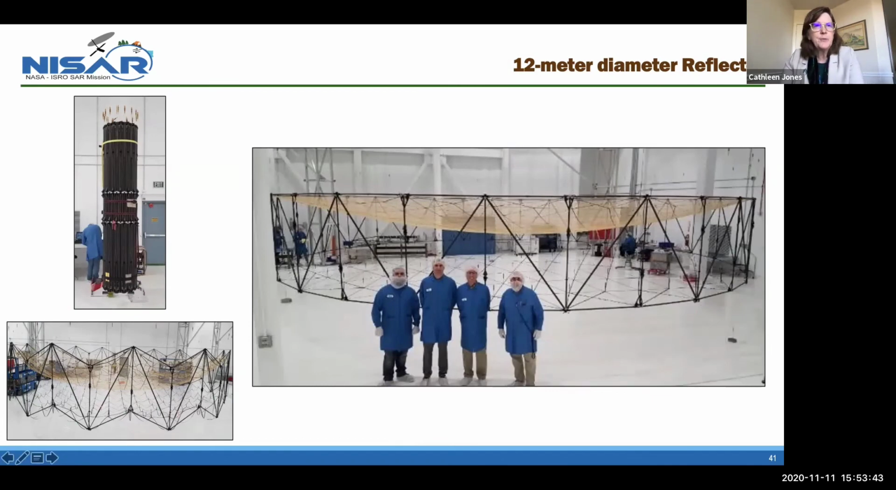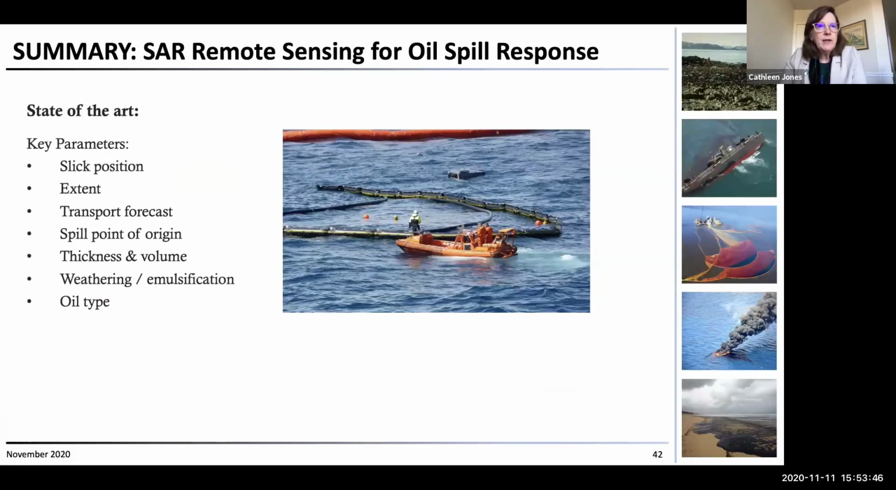So in summary, I just want to say that for SAR remote sensing, I think the key parameters that people need for response are position, extent, where the oil is going to go, where the oil came from, the thickness, and therefore combining it with the extent, get the volume, emulsification, because that has implications for how long the particular material will be able to remain on the surface, and then oil type, whether it's a mineral oil or a biogenic oil.